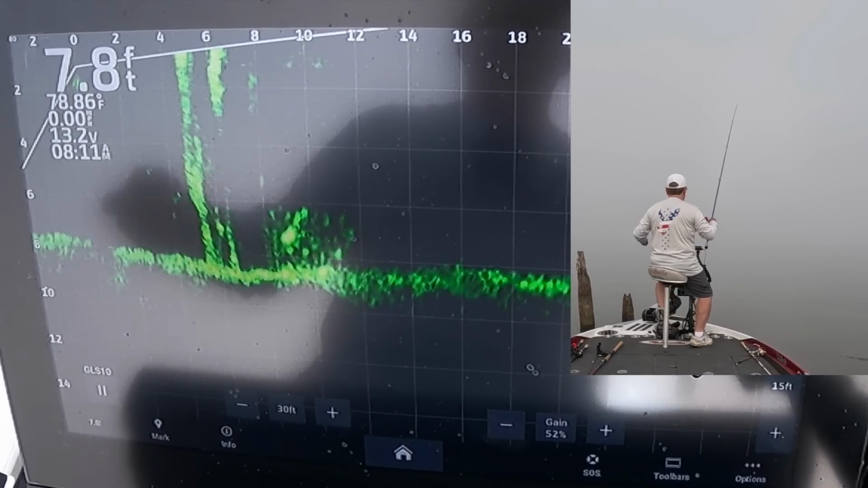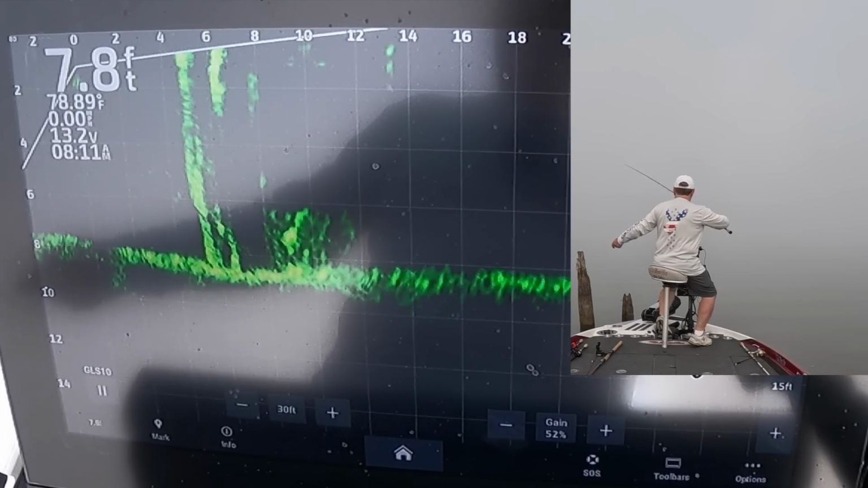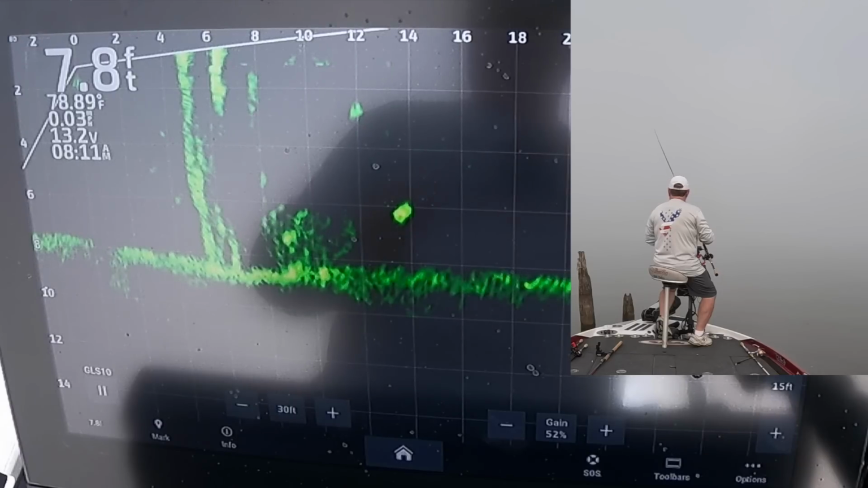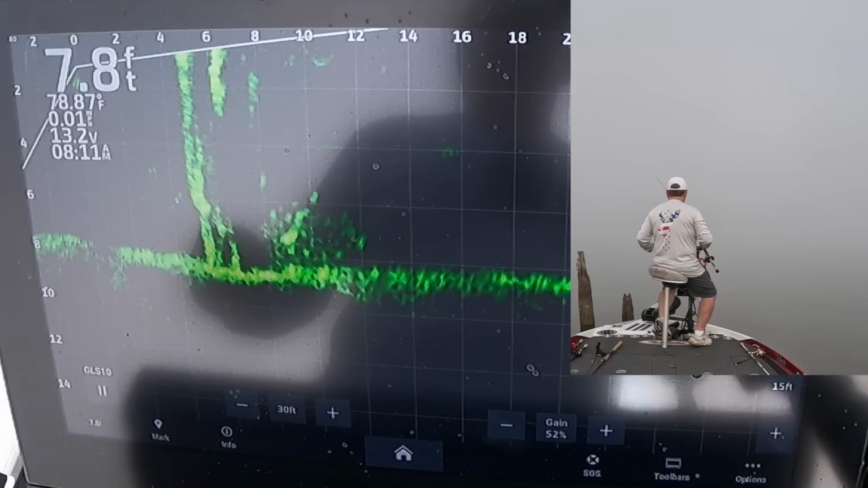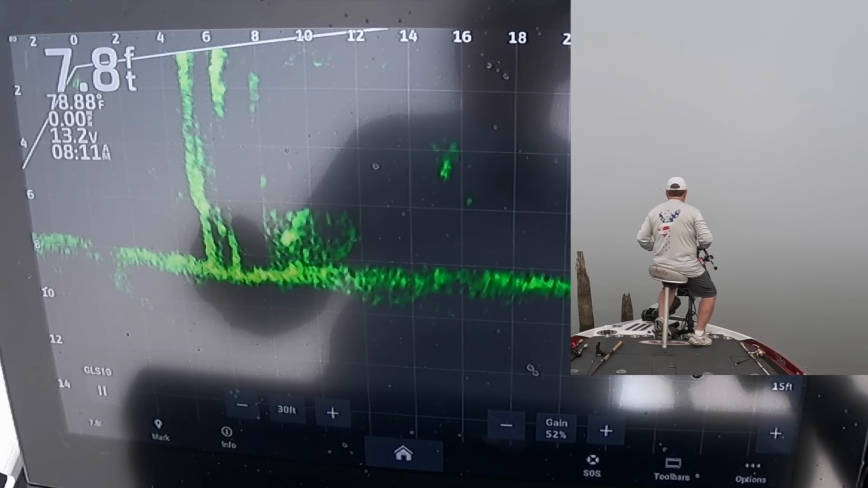Looks like there's another one in there, doesn't it? Let's see. Some fish in these stake beds.